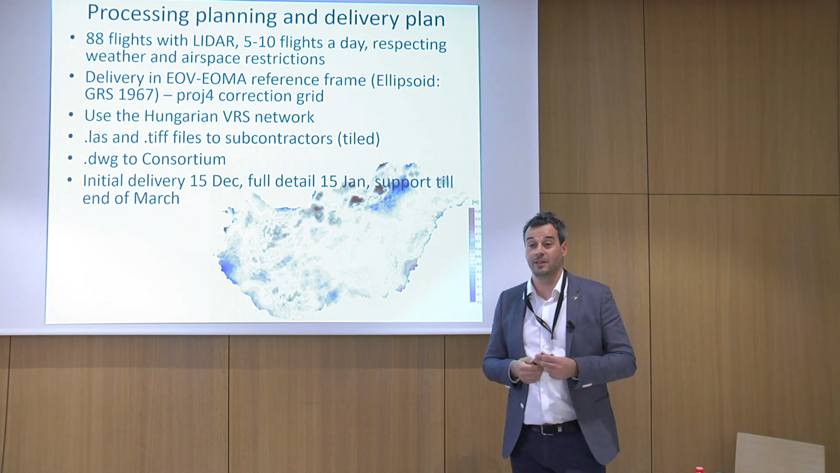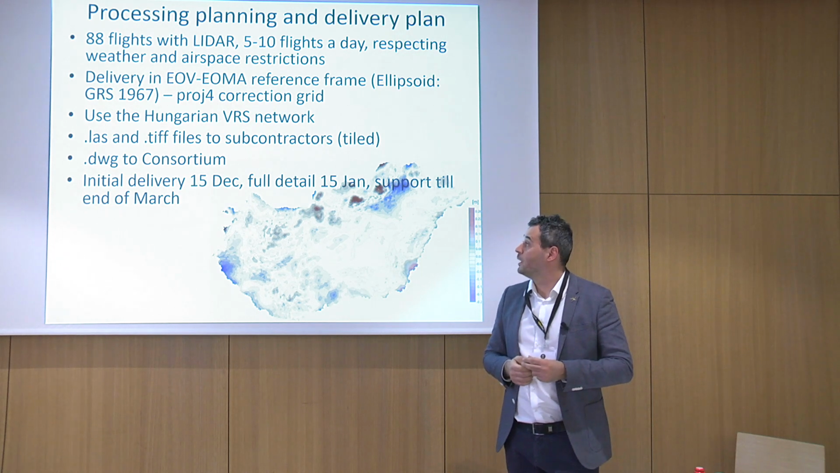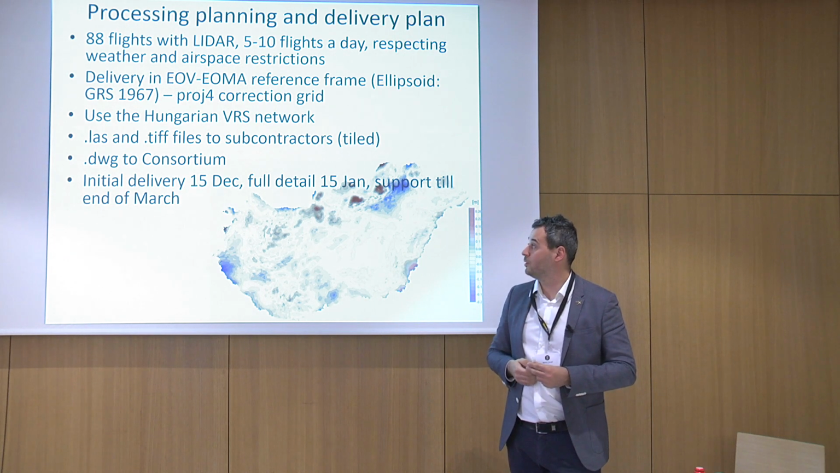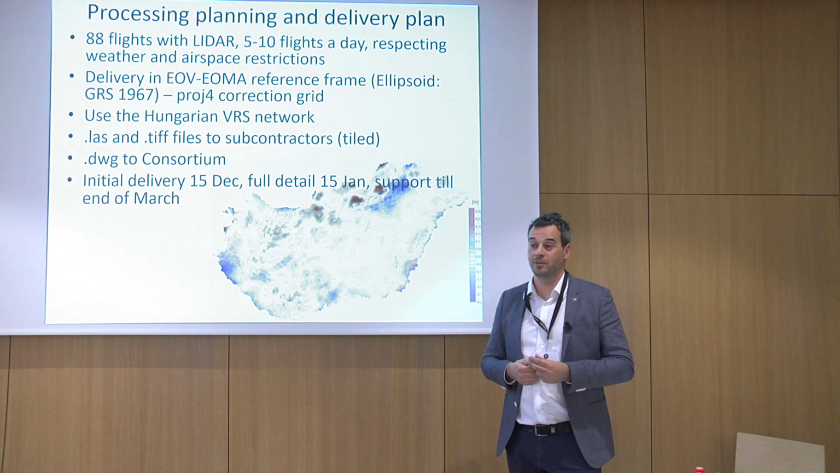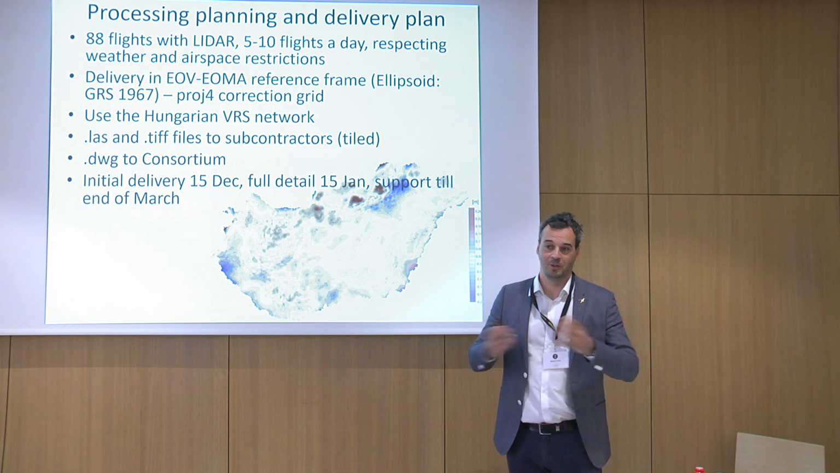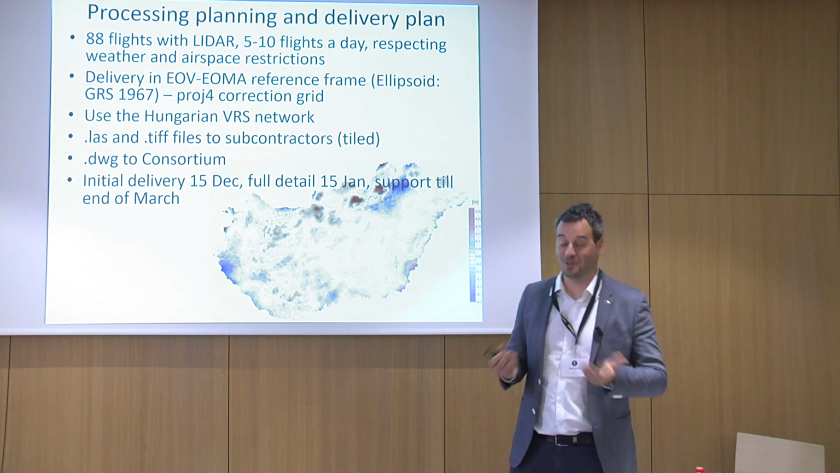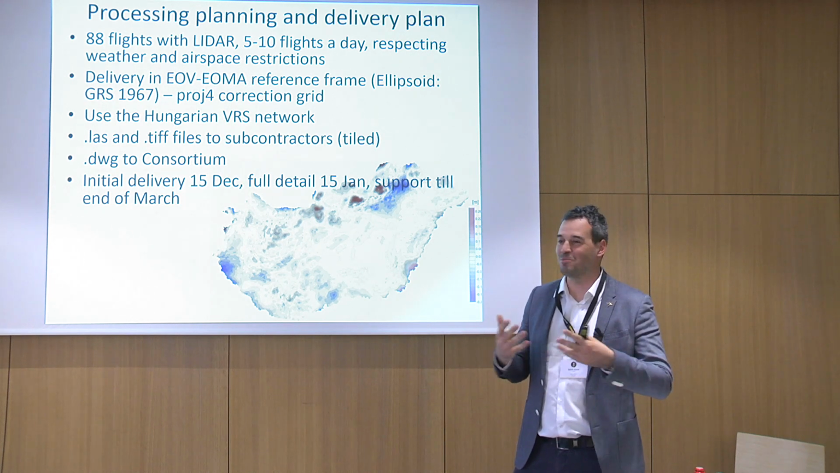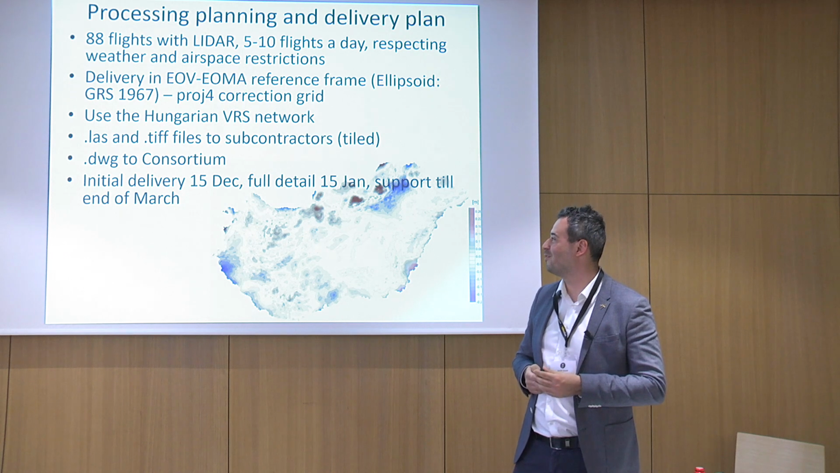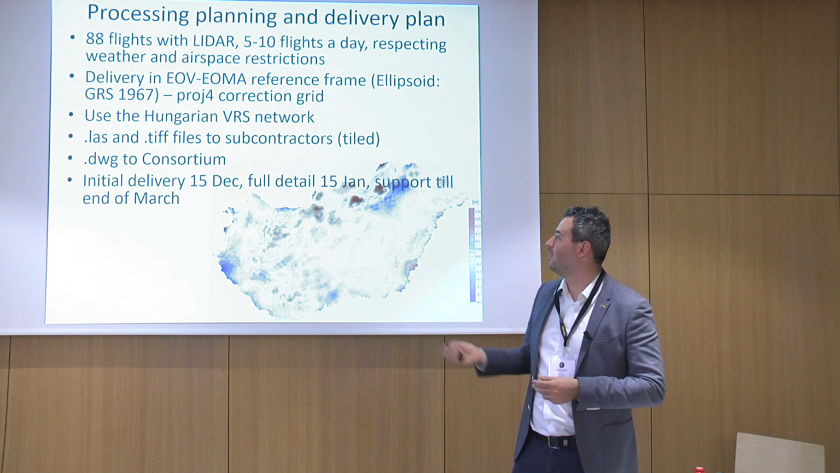Then we gave the LAS and the photogrammetric TIFF files to our subcontractors, and they produced DWG for the consortium. As I said, we were in contact not just with one highway design company, but actually two. Of course, they do not have the same specification. They are sometimes arguing with each other, so it's not that easy to match everything they would like.